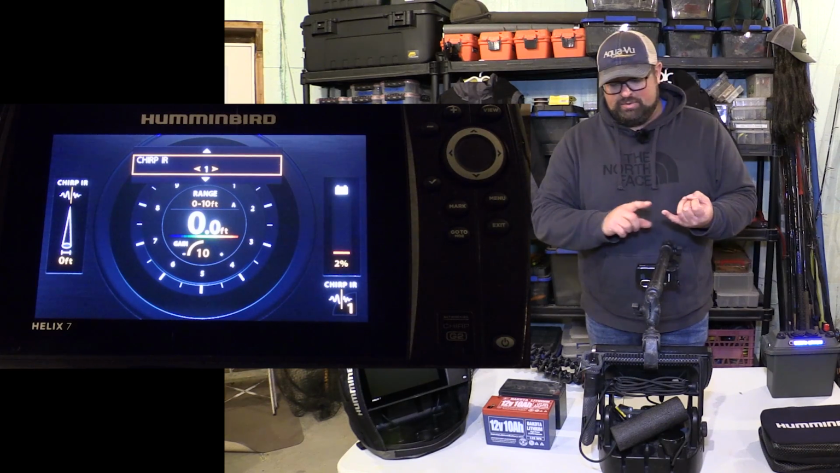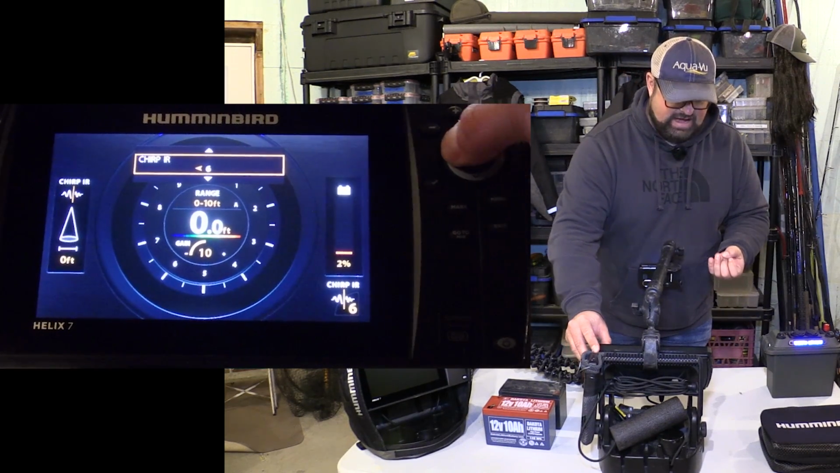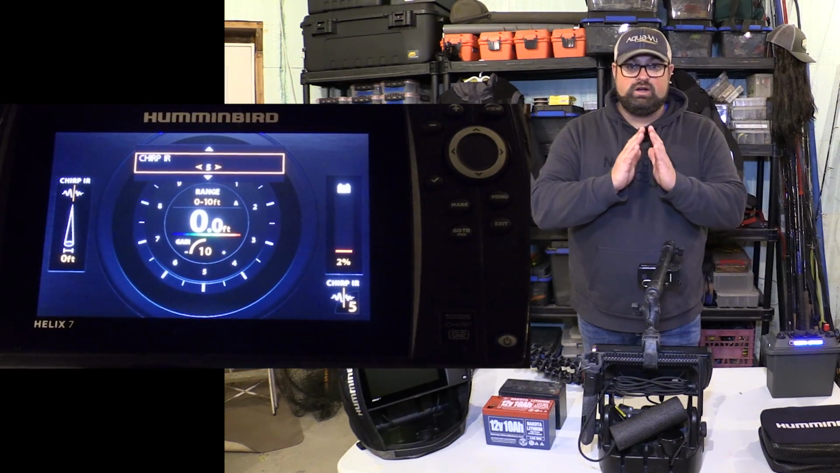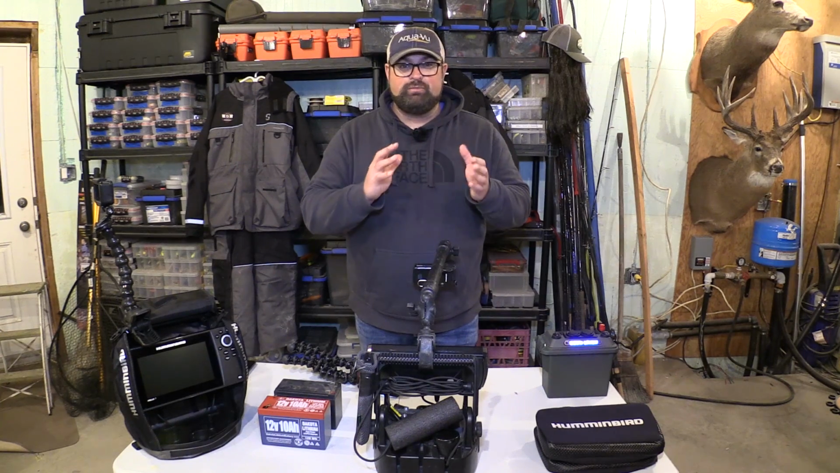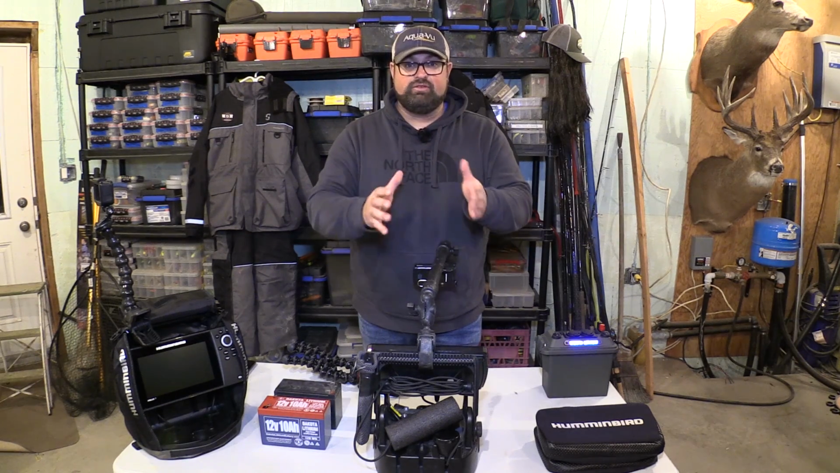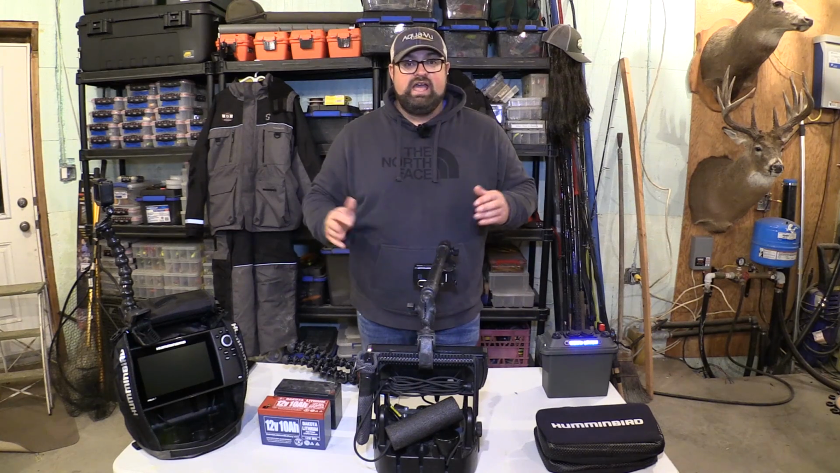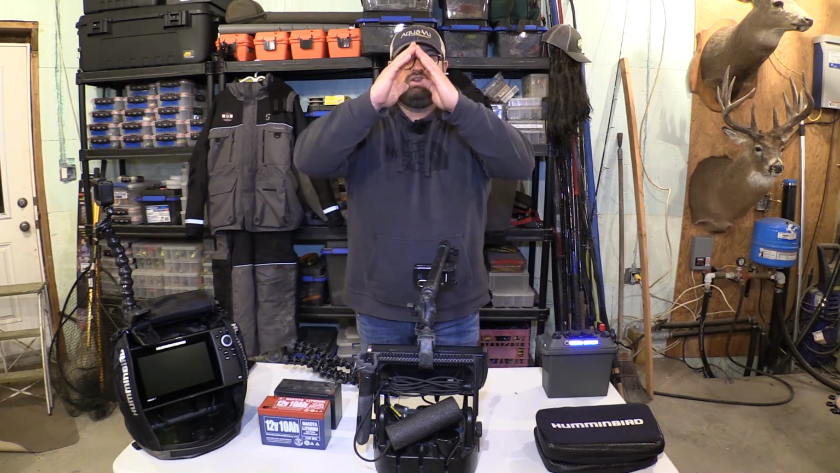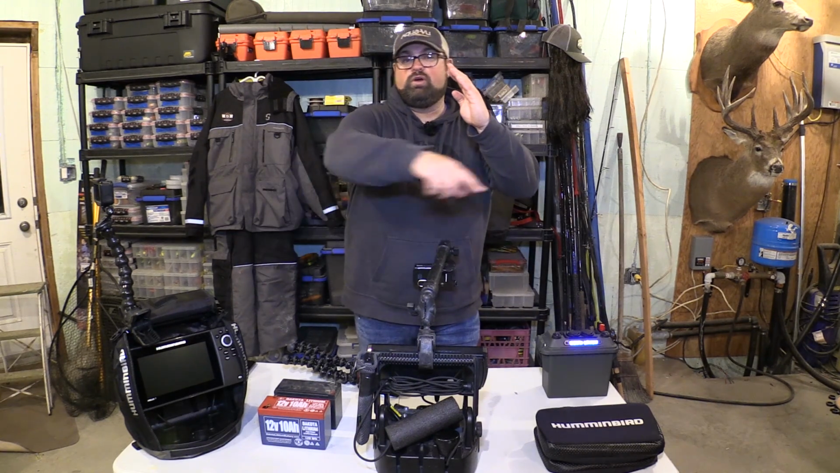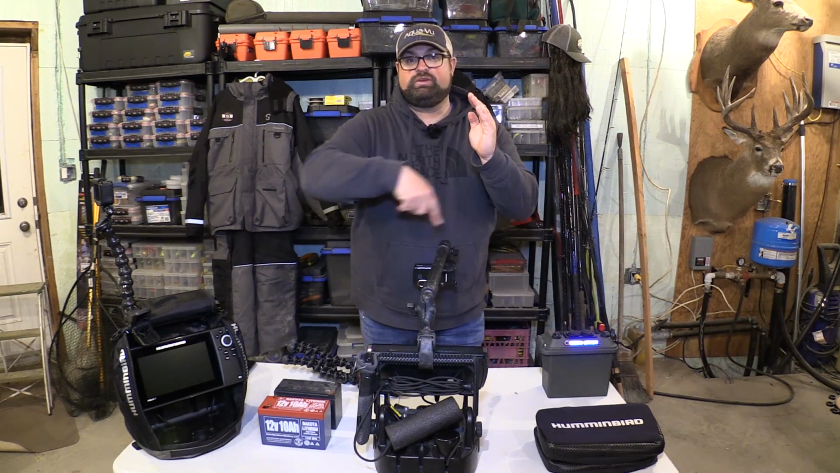Plus, your chirp IRs 1, 3, and 5 are going to be a narrower cone angle. If you're not familiar with what that is, a narrower cone angle basically means you're going to see less of the bottom than you would if you had a wider cone angle. So if you're in 20 feet of water and your cone angle's at 20 degrees, you're going to get that 4 or 5 foot pattern on the bottom, whereas at 15 degrees, you're going to get a 2-3 foot pattern on the bottom.